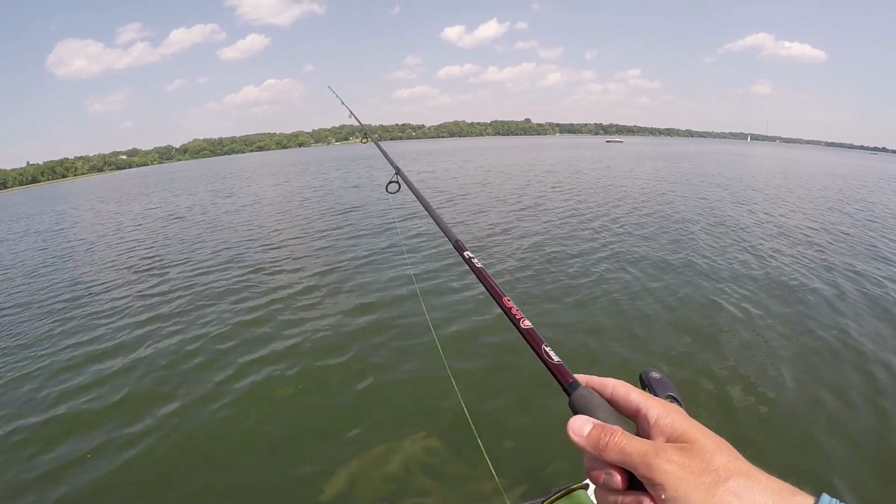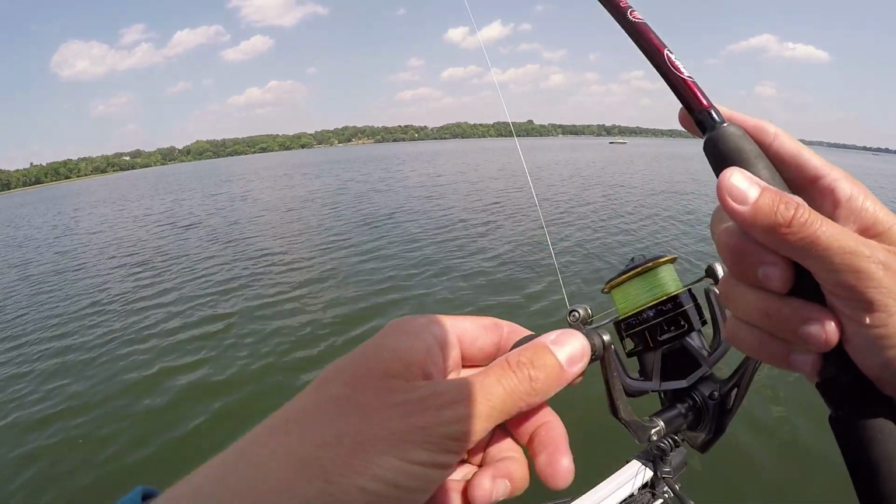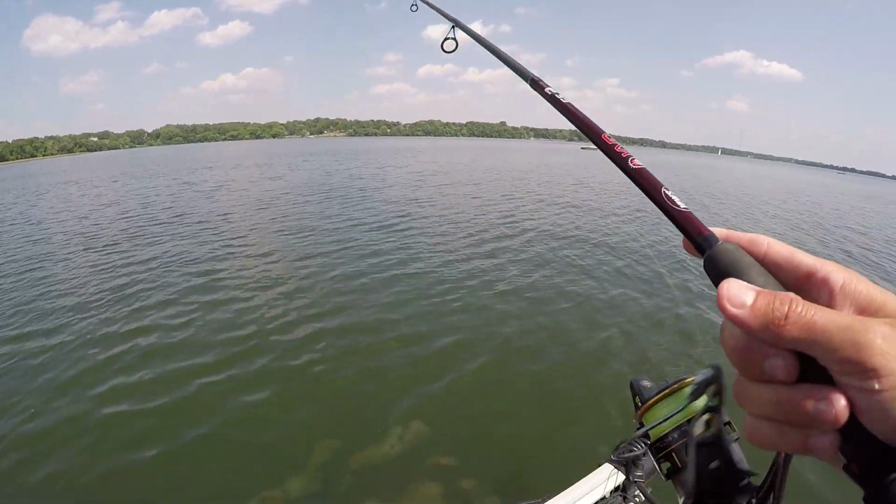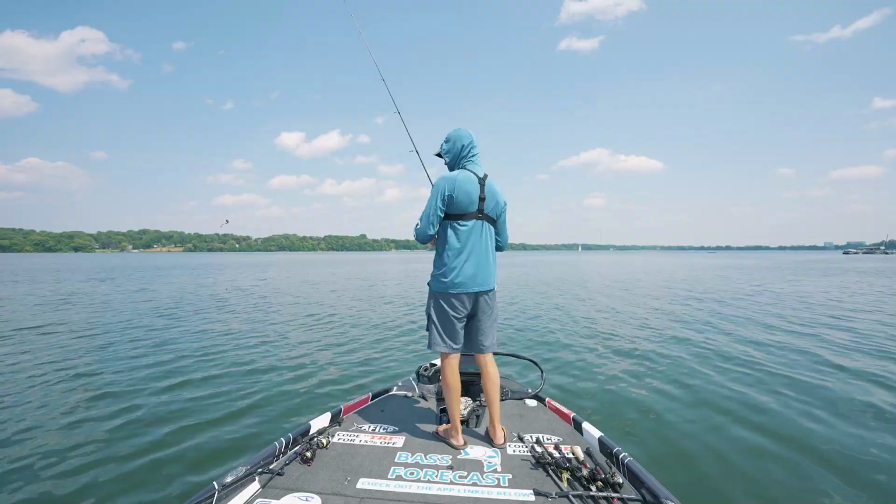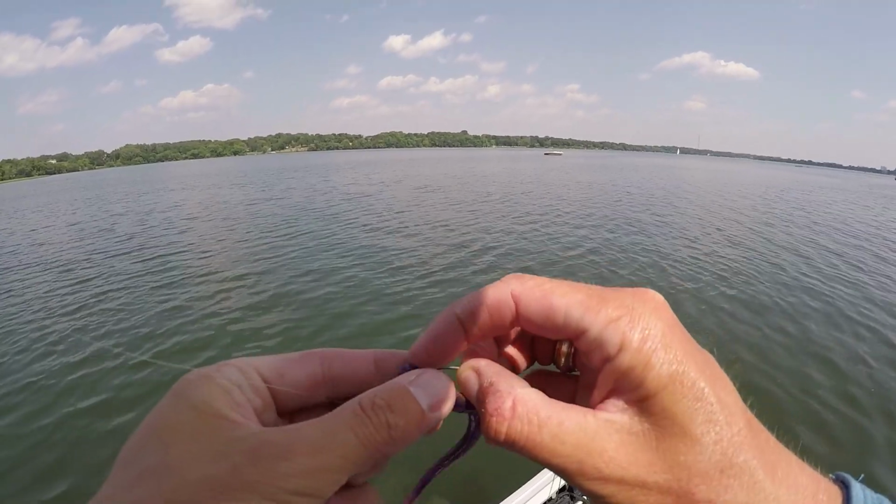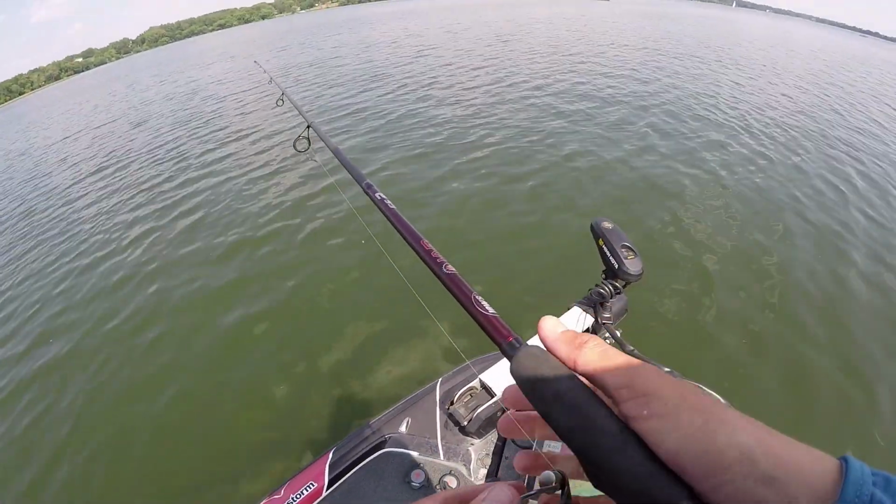Again, you can't really tell exactly how big fish are until you actually cast for them and catch them. Sometimes you can really tell. If you're an electronics wizard, you can tell how big a fish is just by looking at it on the graph. But the difference between a 2-pounder and a 5-pounder on the graph is really hard to tell. Again, that one though messed up my worm, so that's a good sign at least.